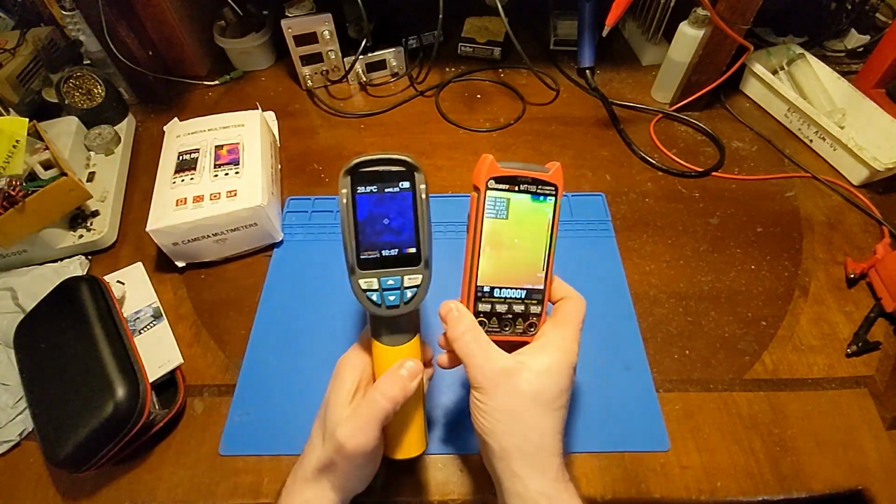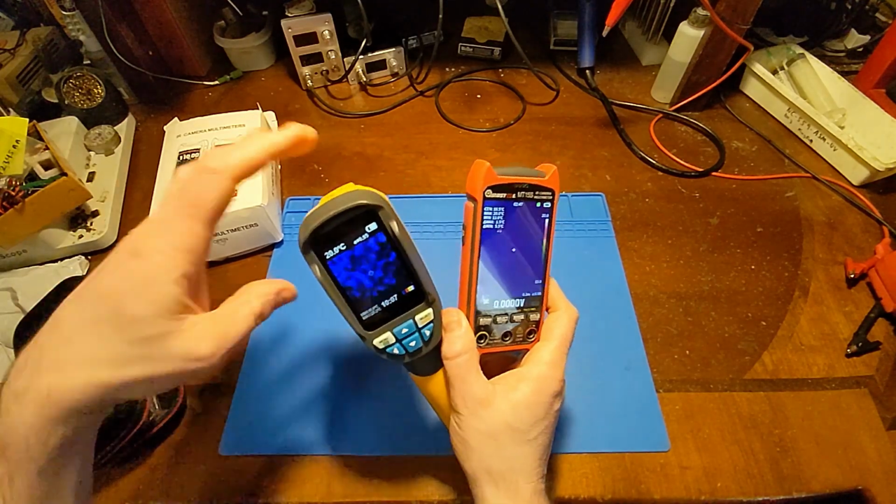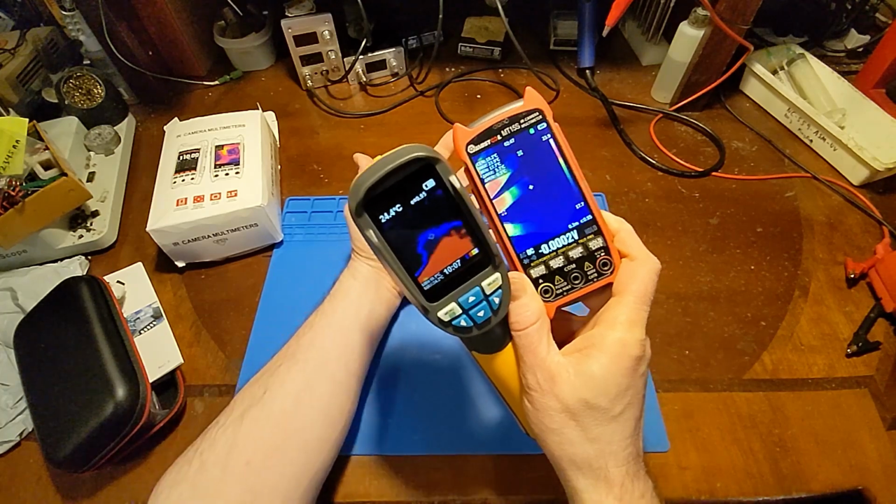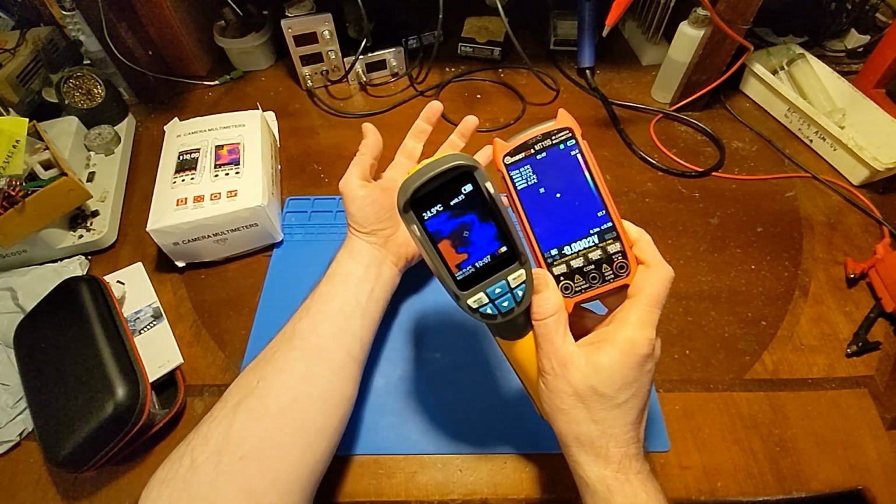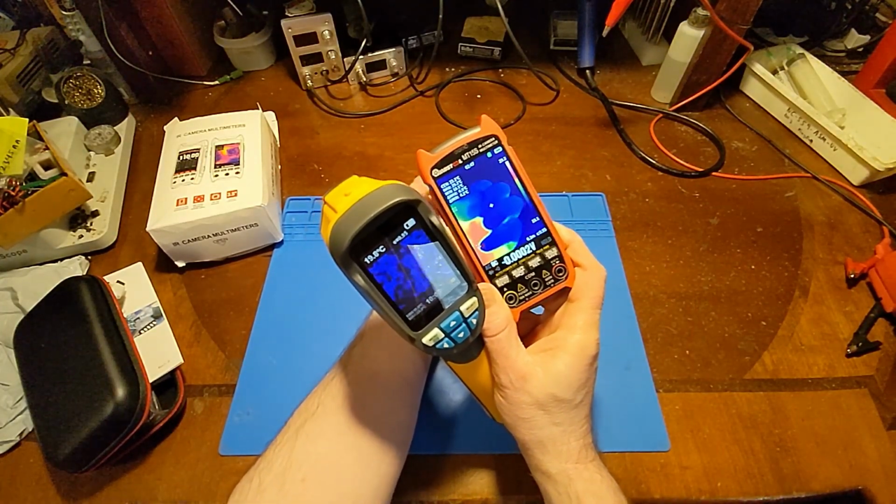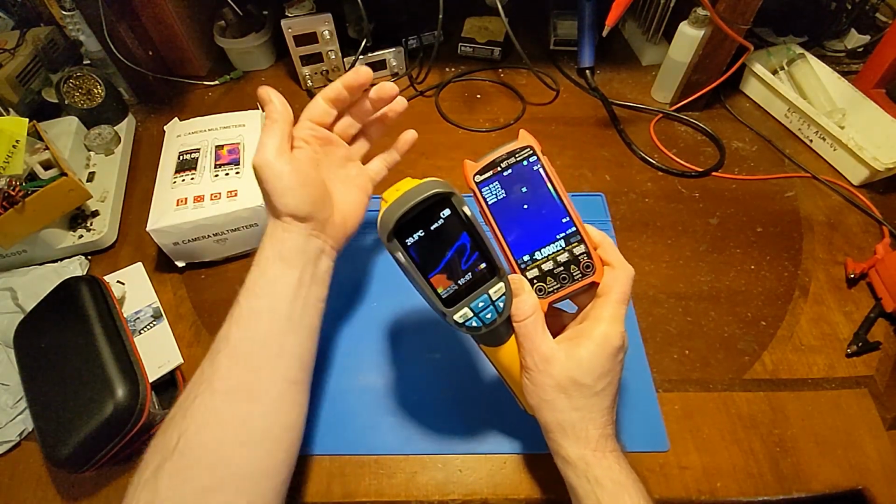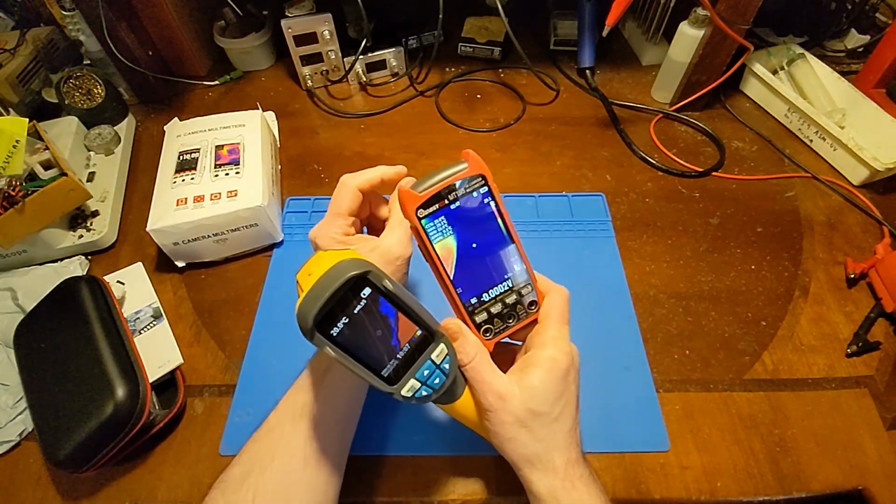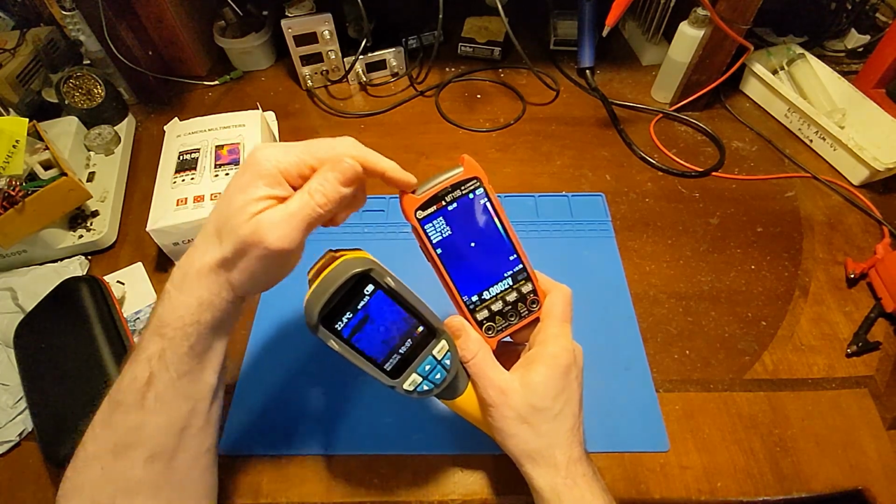But also the refresh rate. The refresh rate is noticeably better on the new unit. See if we can get a view of both. See, on the one on the left, it's just a mushy mess. But the one on the right, you can actually make out a hand. I mean, it really is really good. And we'll do lots of things with a thermal camera with this high resolution. I mean, like finding small surface mount shorted capacitors will be a piece of cake with this unit.